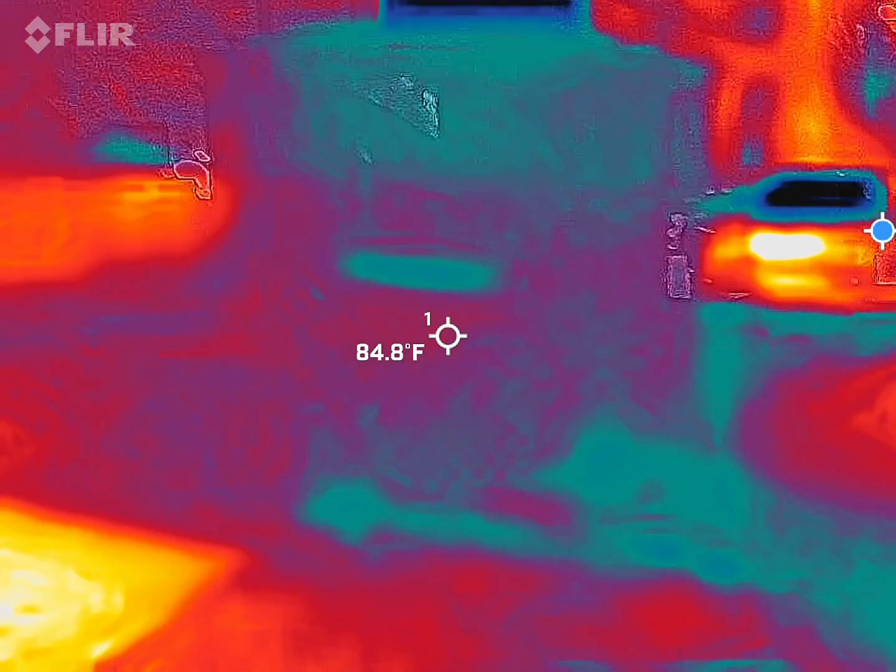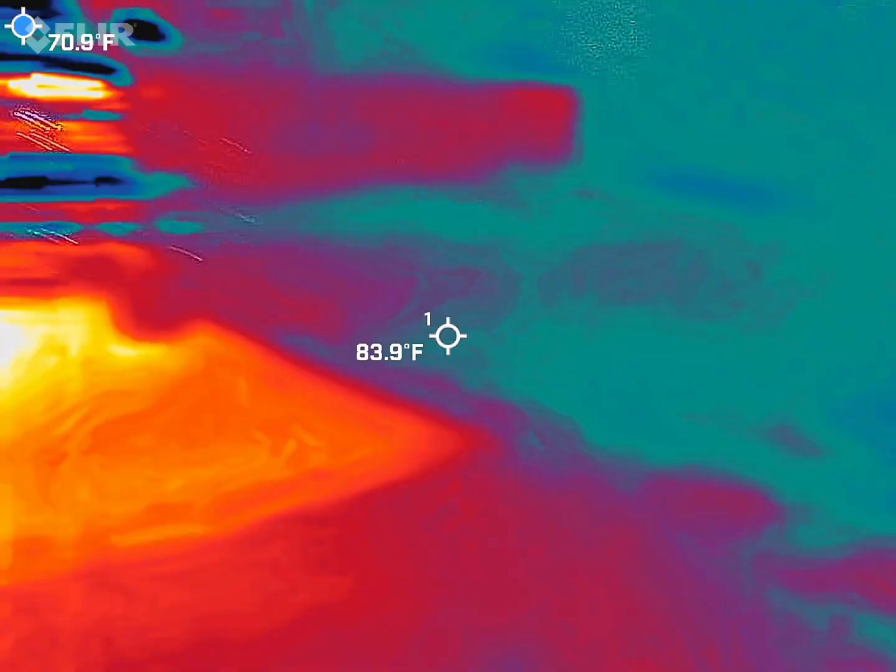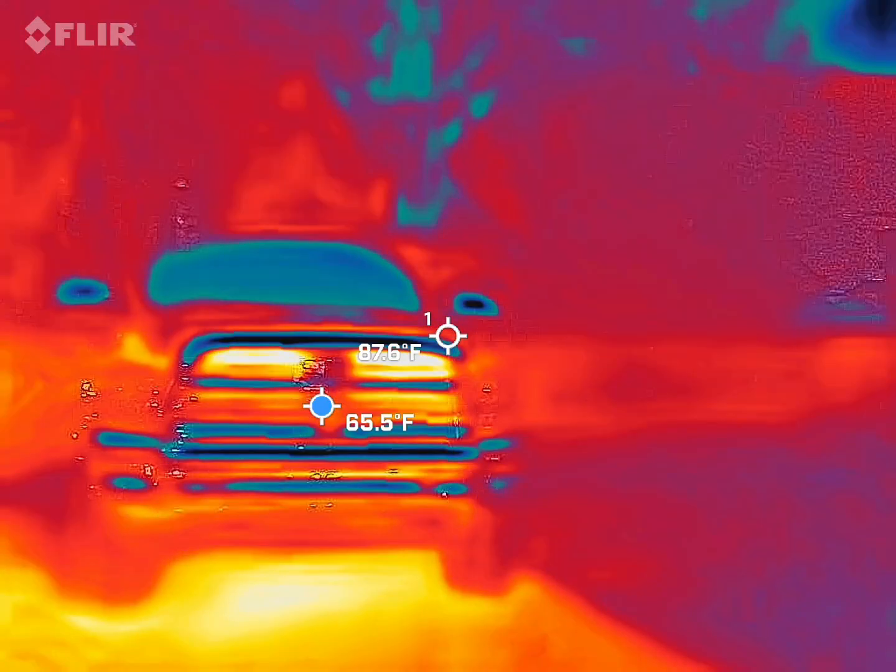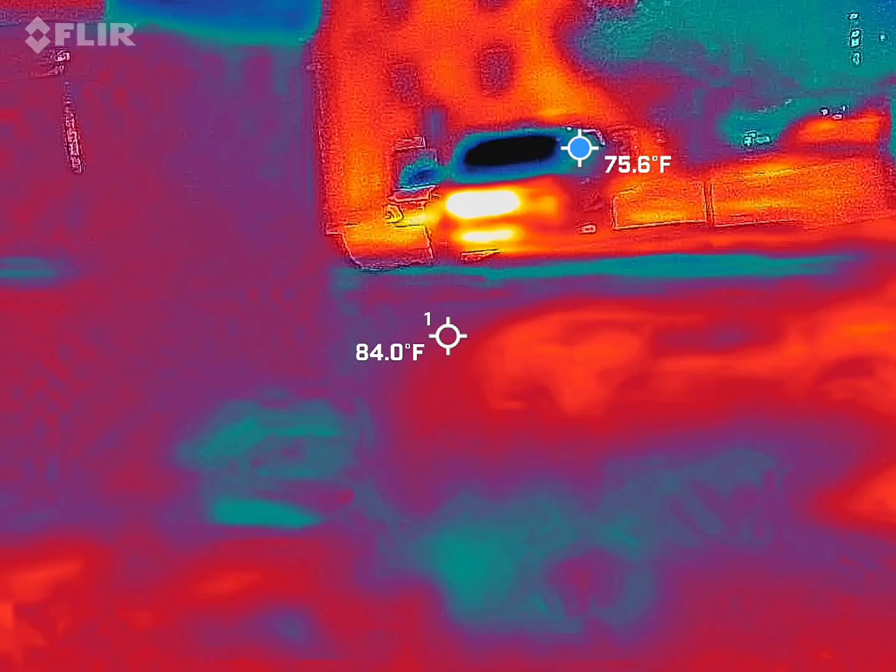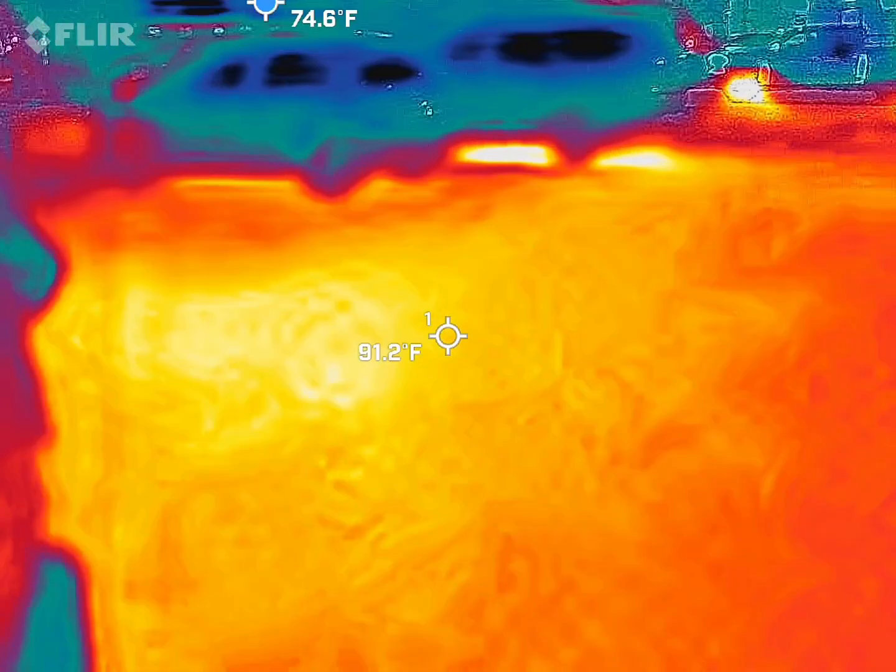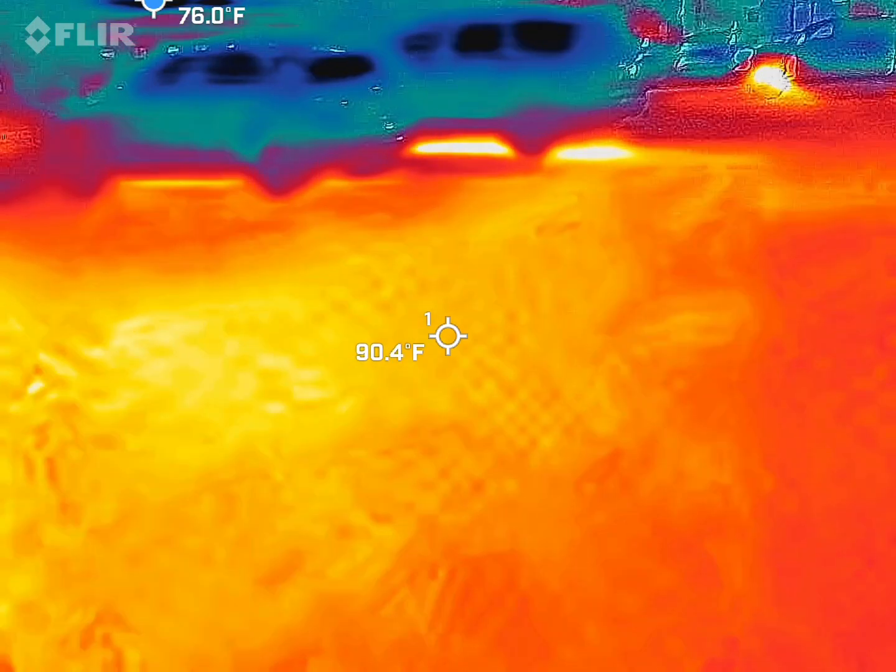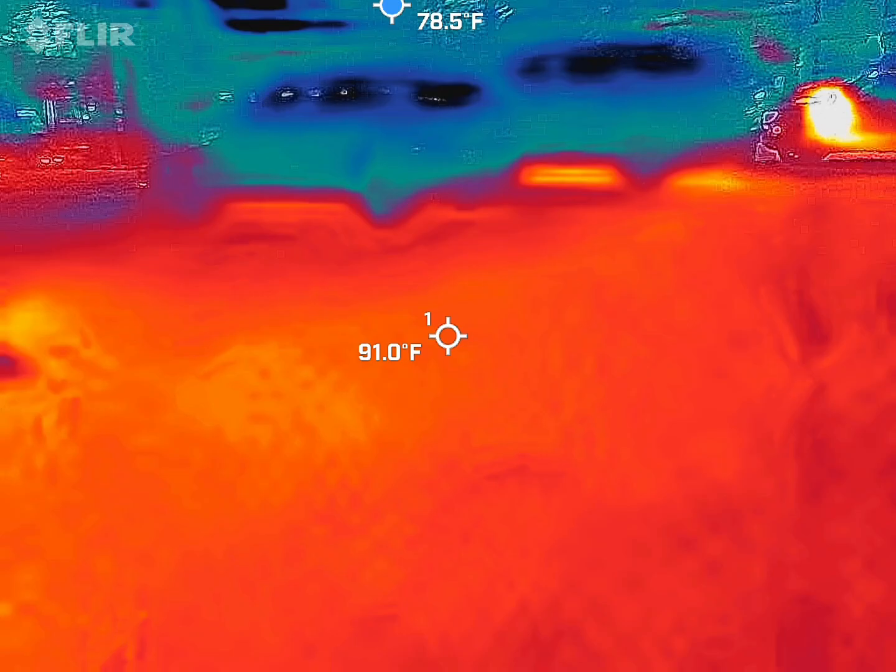It's actually on the slowest speed right now. It's back. The truck is registering cold, but I'm assuming it's just the chrome. That's exactly what that gentleman did last night. There was chrome on it. Still near the cold window from the air conditioner.